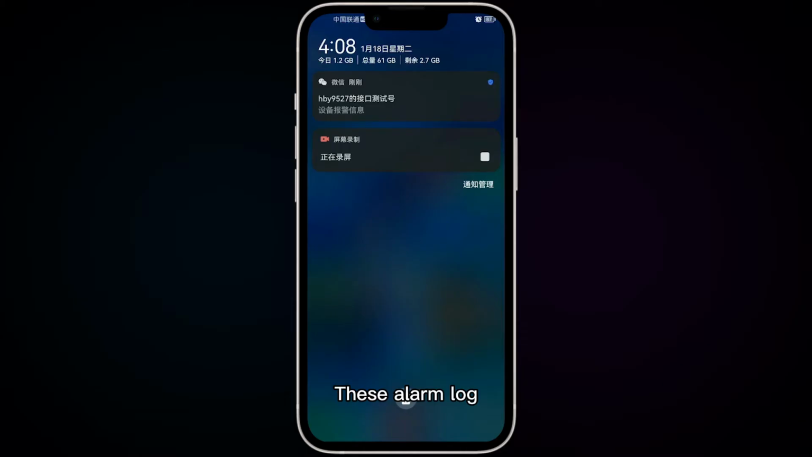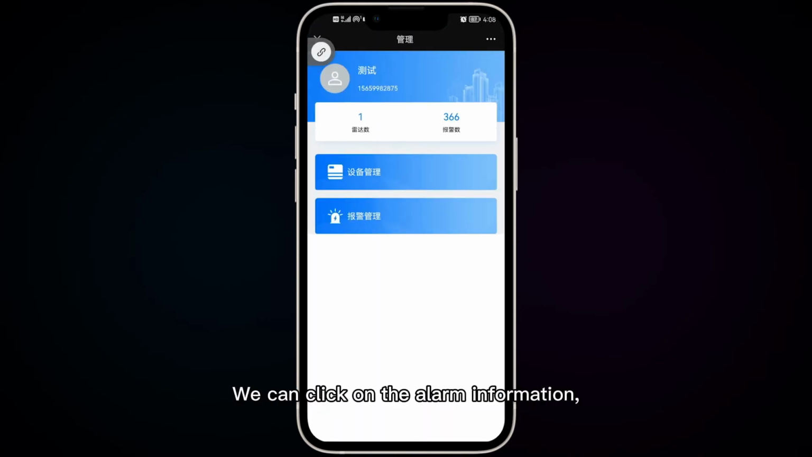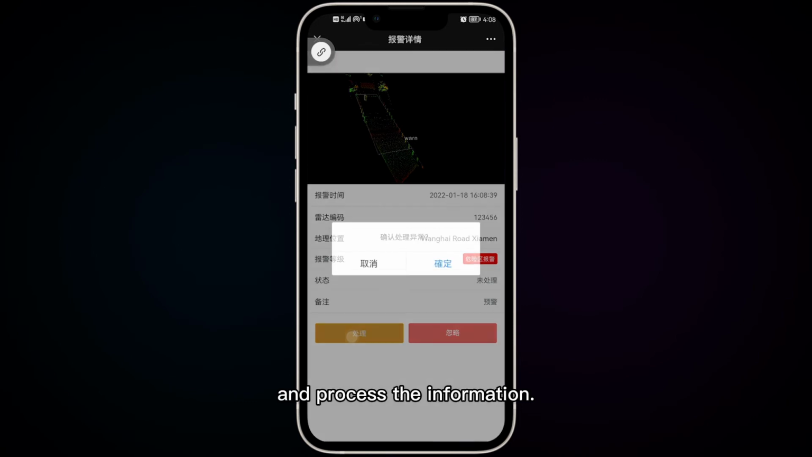This alarm log will be sent to a user in the form of SMS or WeChat message. At this moment, we receive a message from WeChat. You can click on the alarm information to view the alarm details and process the information.